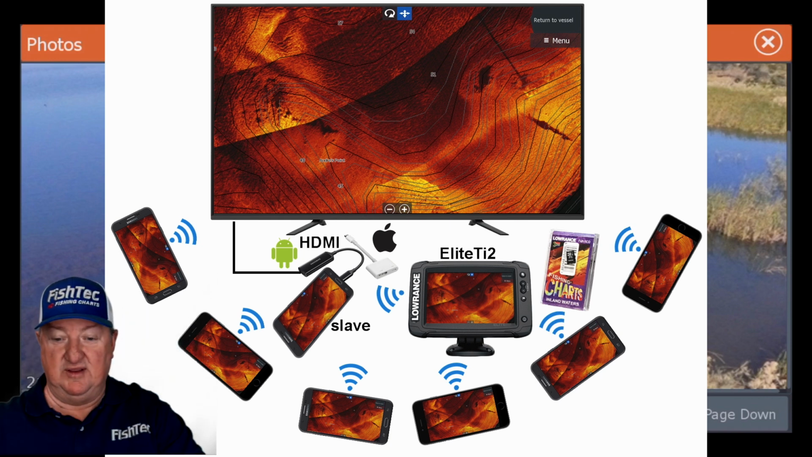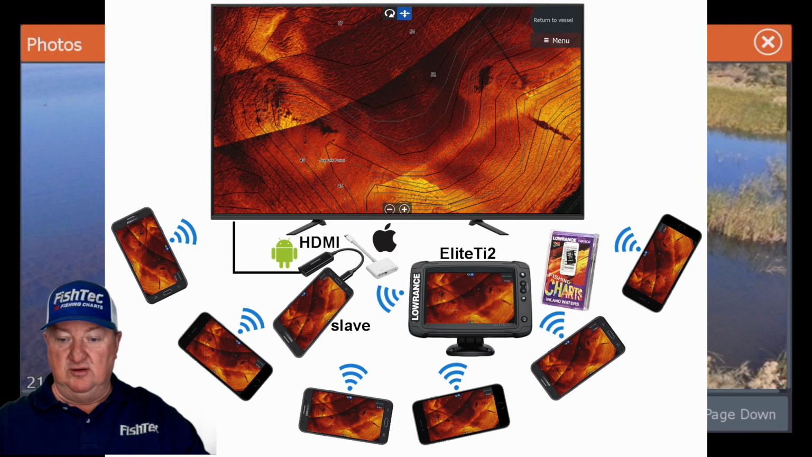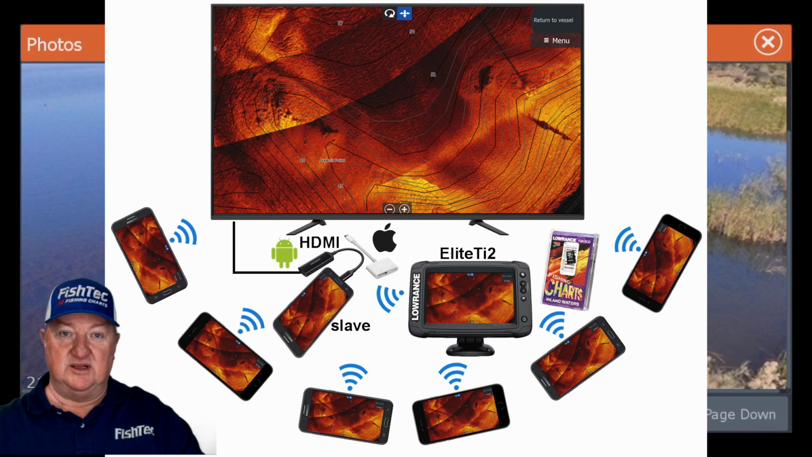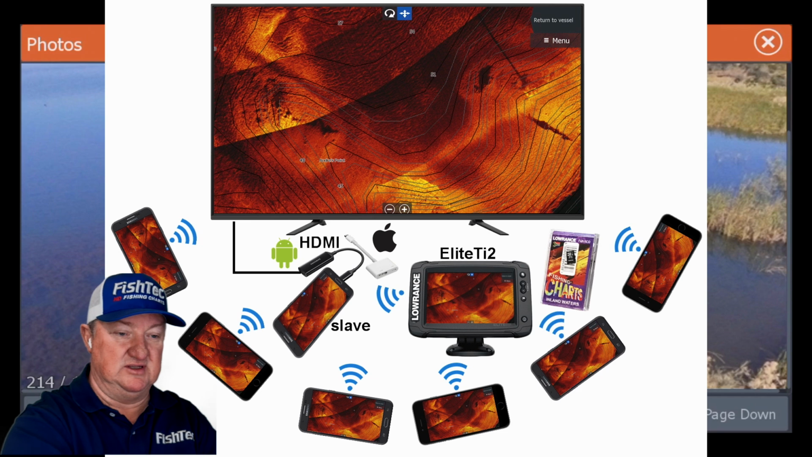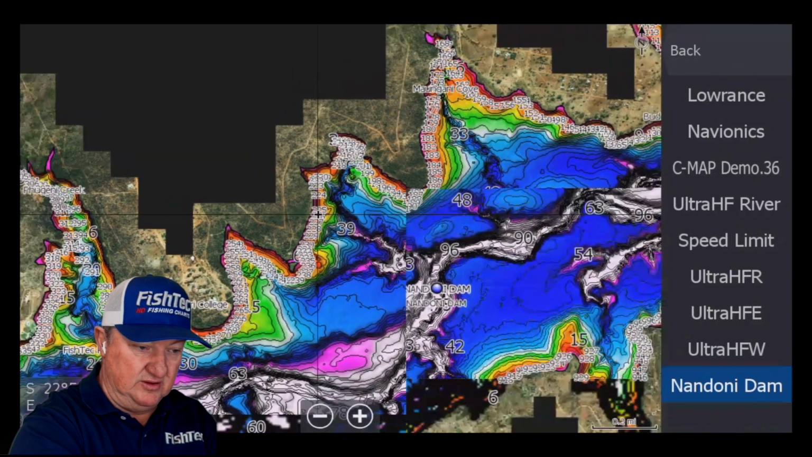Use the Link app, connect it to there. You can use a slave unit, one of your old phones lying in your drawer with the 300 other phones of the family that nobody uses anymore, but you hang on to them. Power it up, get the Link app, connect there, get an HDMI adapter, plug it into your 70, 80, 100-inch TV, and you'll have your fish tech charts on your massive, massive TV, which is absolutely fantastic. Okay, so that's how you use the photographs.